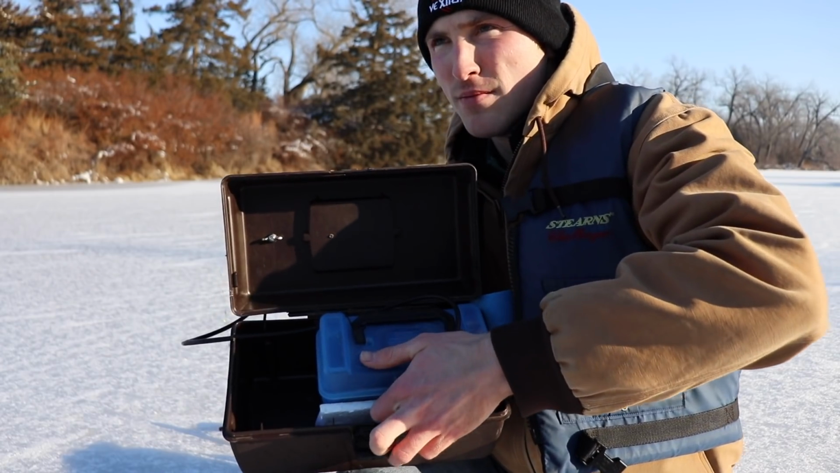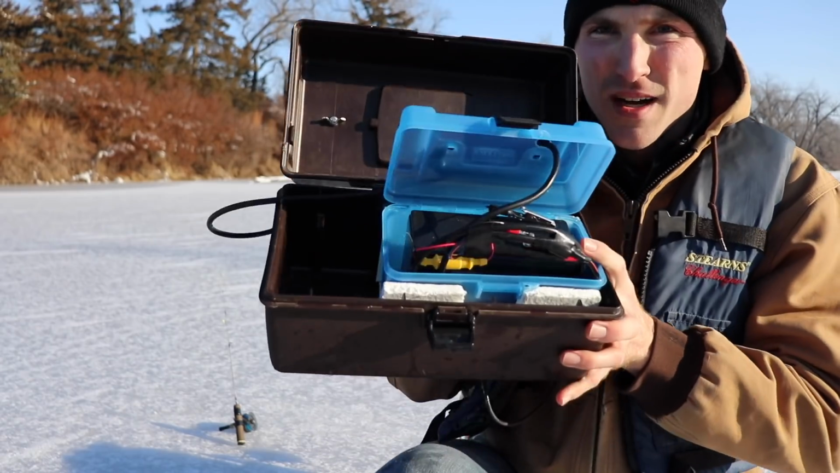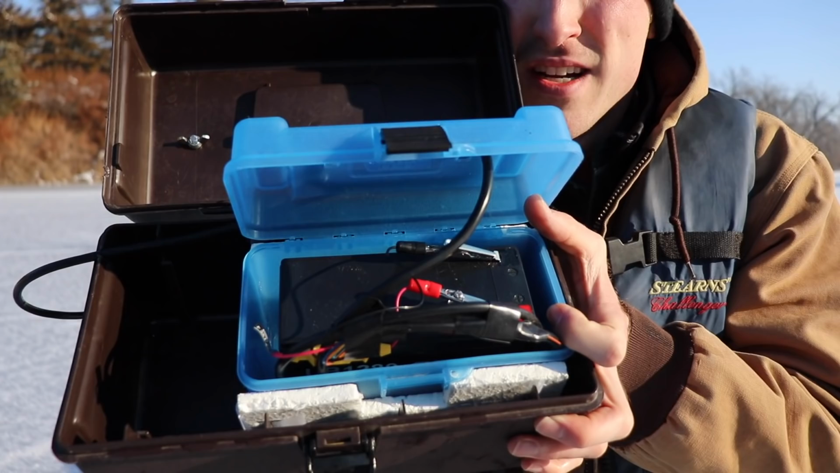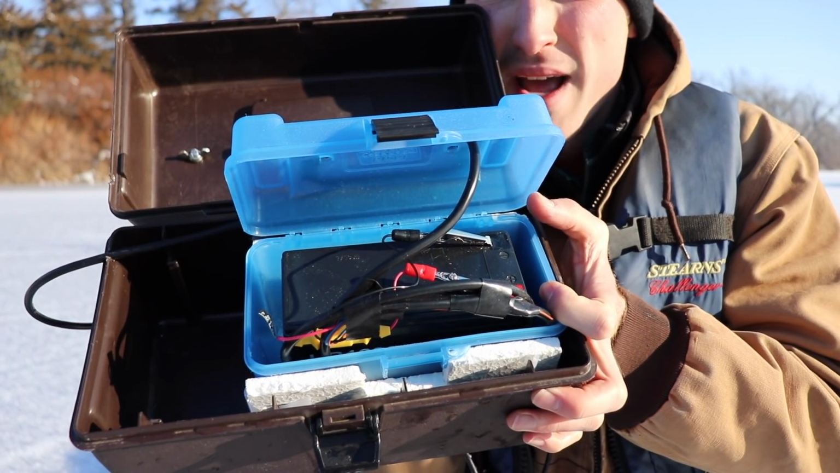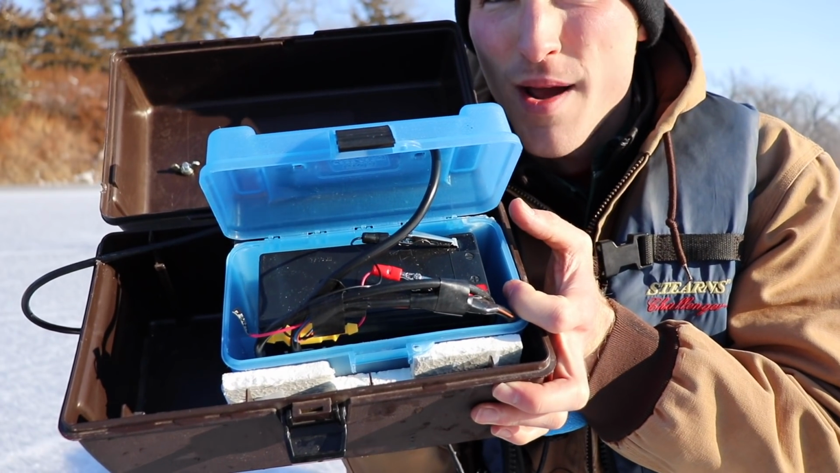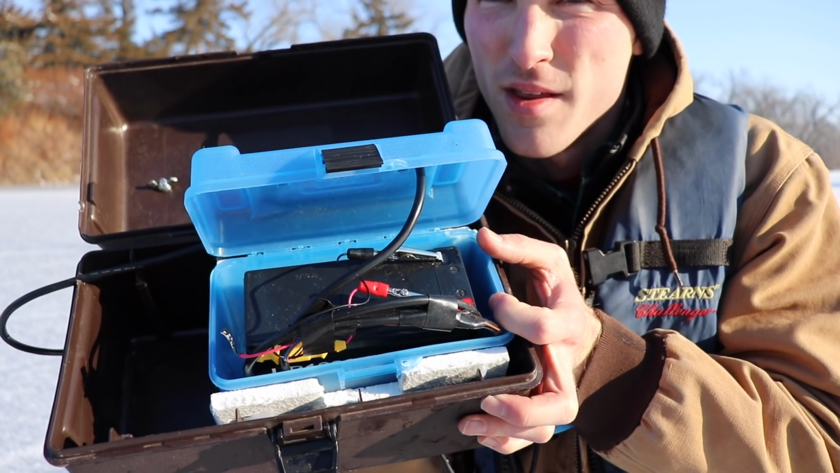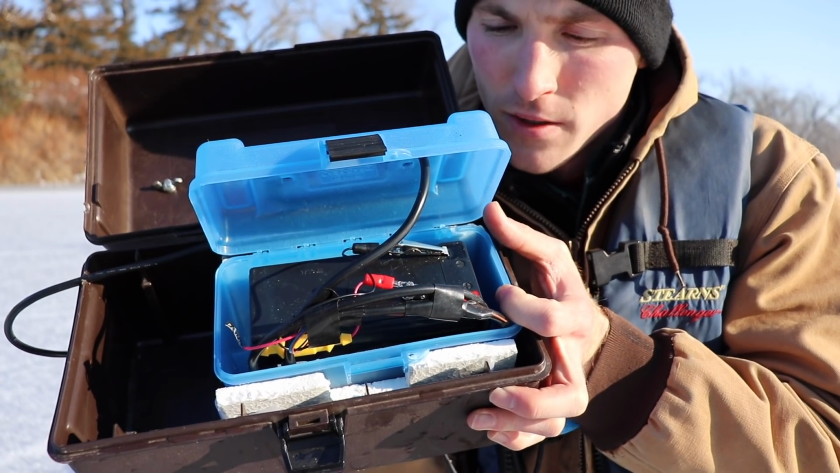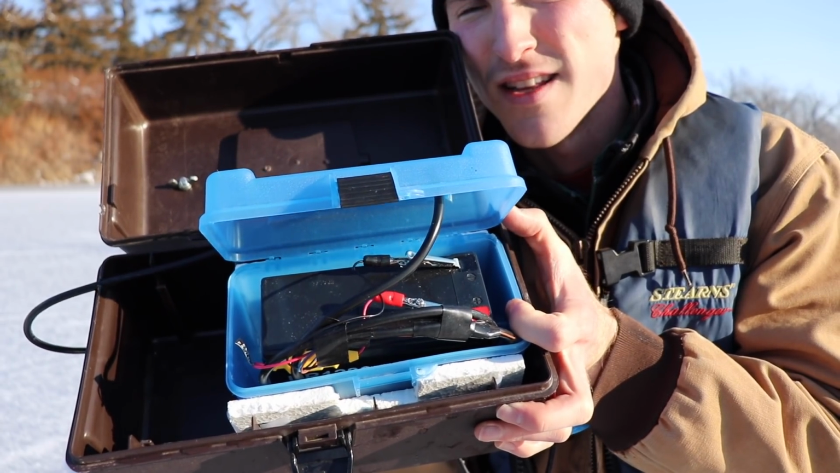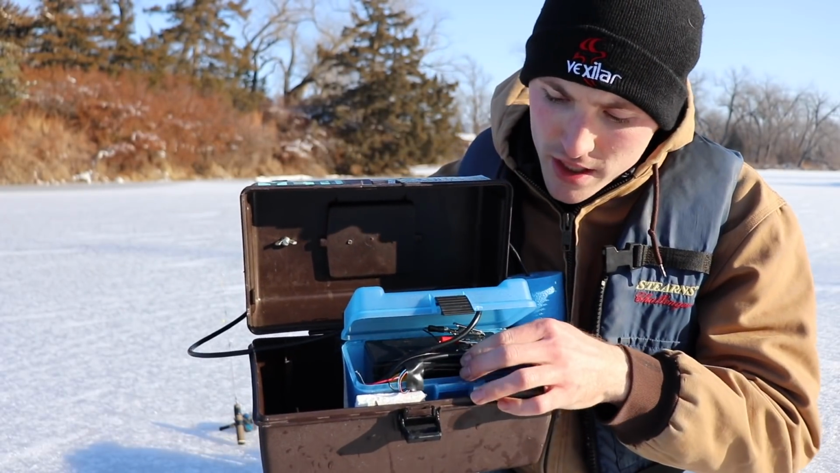If I open this up, you'll see I rigged up, if you didn't watch my last video, this is just an old ammo can, and I put some alligator clips on the two terminals. I'm not an electrical guy, maybe it's not called that, but I put some alligator clips on the black and red wire that came with the unit, and they don't come with that, so I went to the hardware store and got that. That was just for ease of access, so I can charge this thing nice and easy.